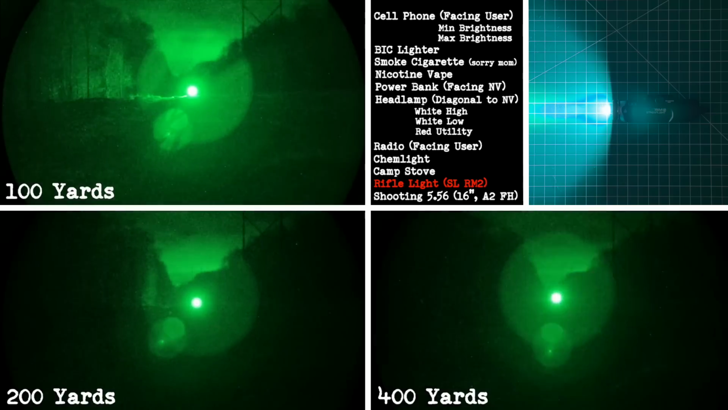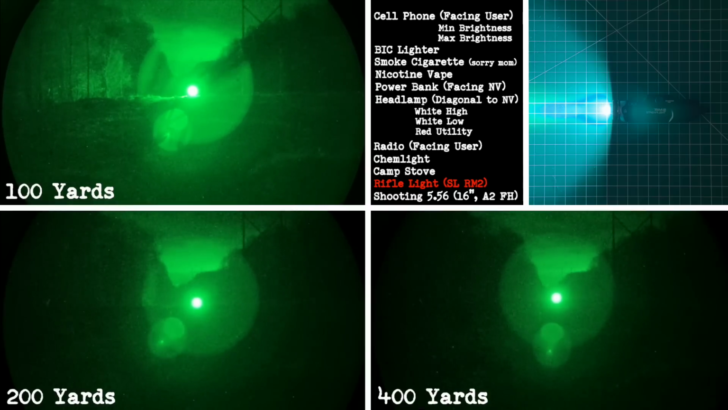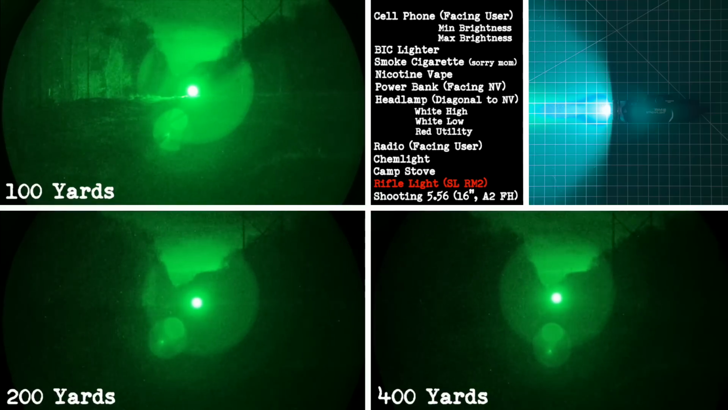I was a little hesitant to run this test. Bright lights can damage night vision tubes. But since this is a cheap, low-spec tube, it actually held up okay. I only got a temporary blemish. That said, this was hands down the most aggressive light signature of the entire video. The moment the Streamlight RM2 kicks on, the halos bloom hard, and they're directional. That tells you not just that someone is out there, but exactly where they are. Halos are not a good thing as they obscure your view through night vision, but it at least helps to demonstrate how bright, directional lights can be a real liability. ND your rifle light at your own risk.